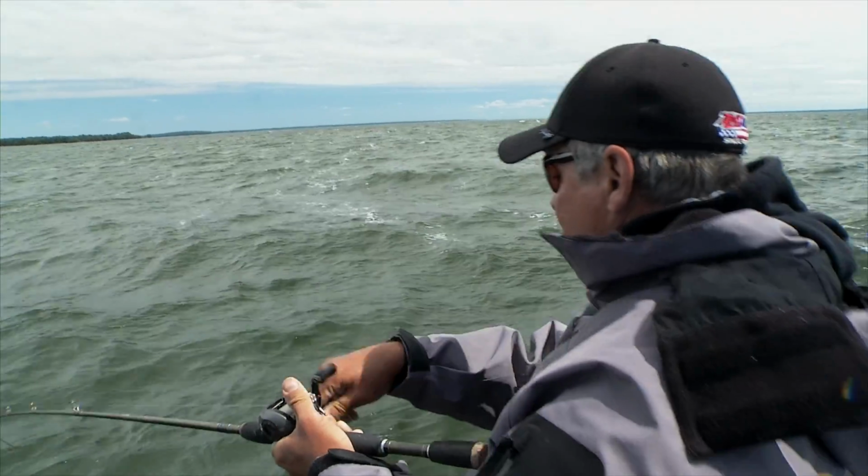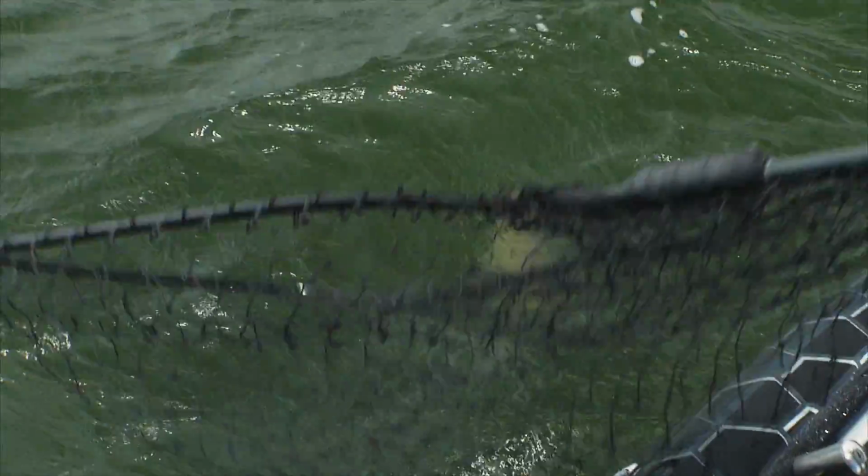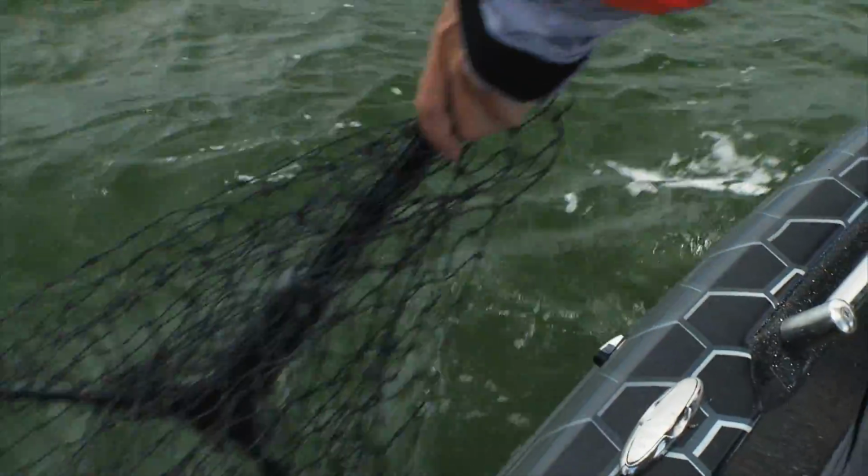It feels pretty heavy. Put the anchor down right away. There's a bouncer. There's a bouncer. Oh, this is a good fish. Wow, look at this one, Corey. Woo, come on, get out of there.